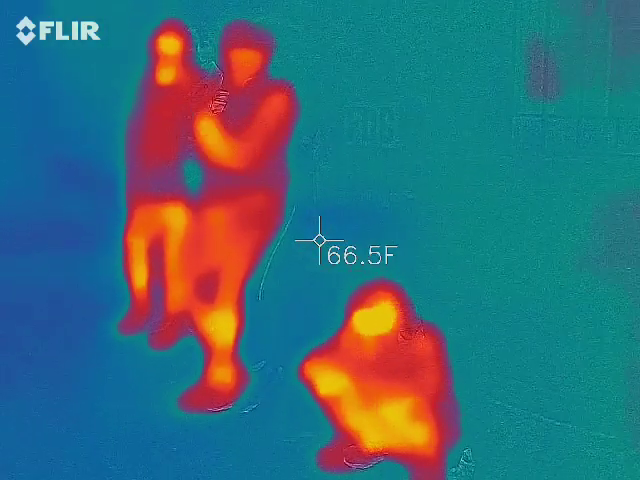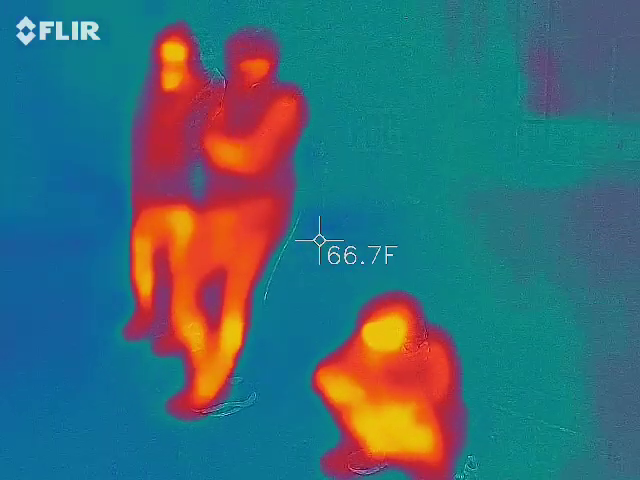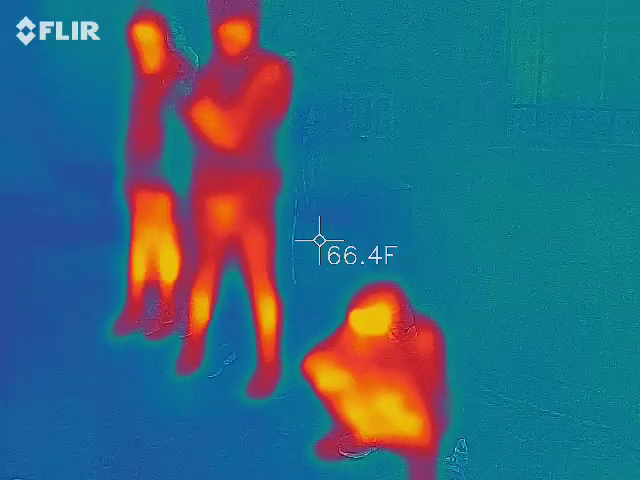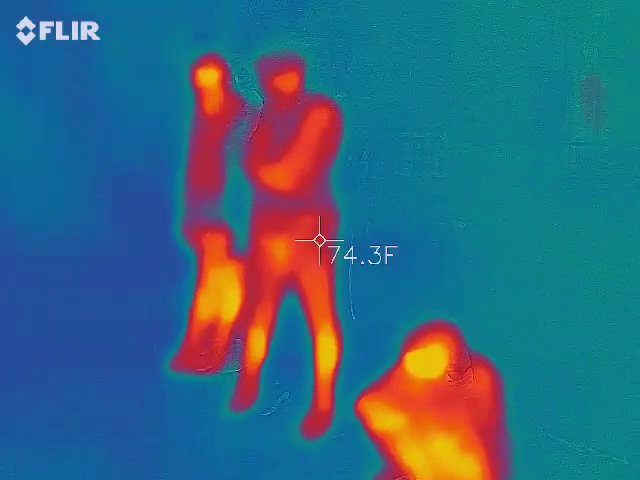Shift supervisor in banking. Banking would be. It's going rapidly here.